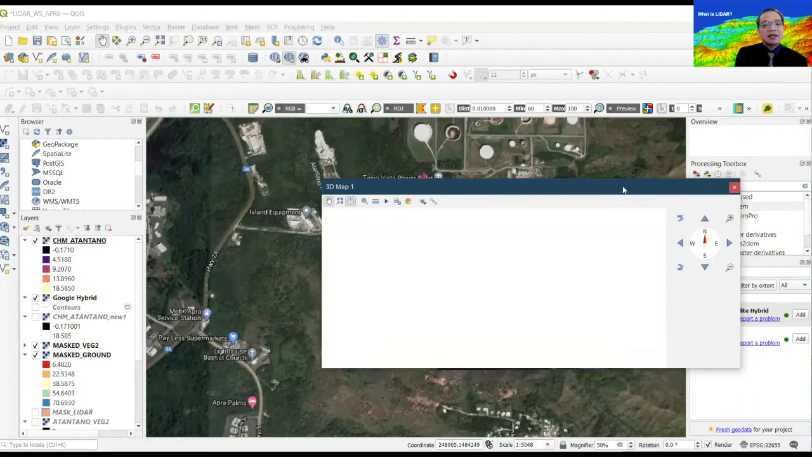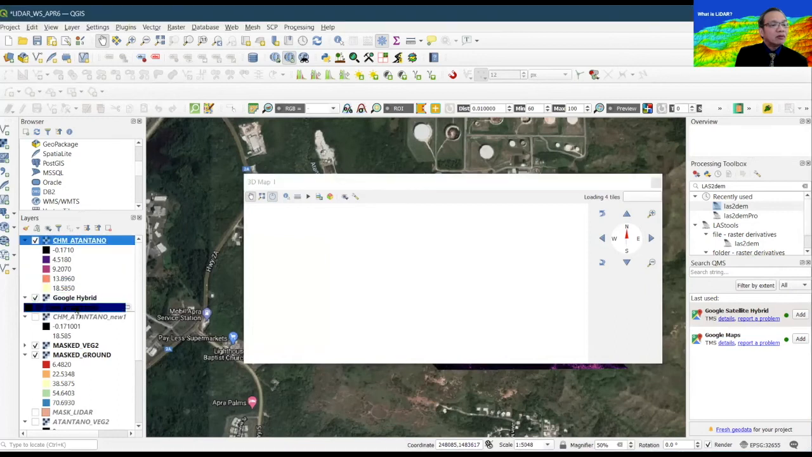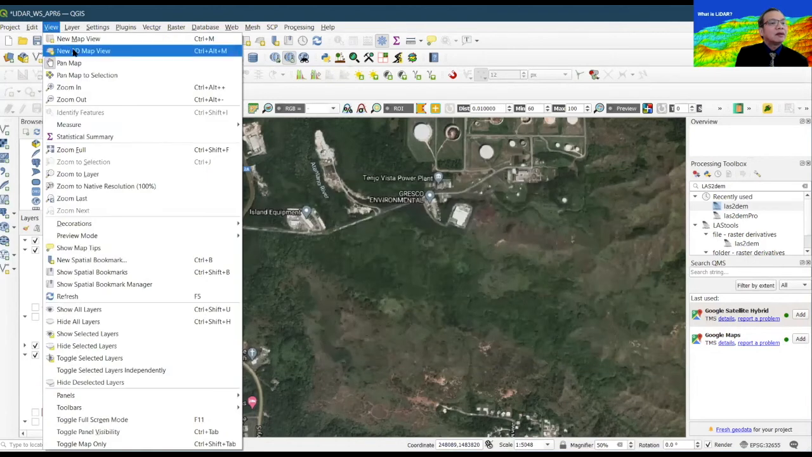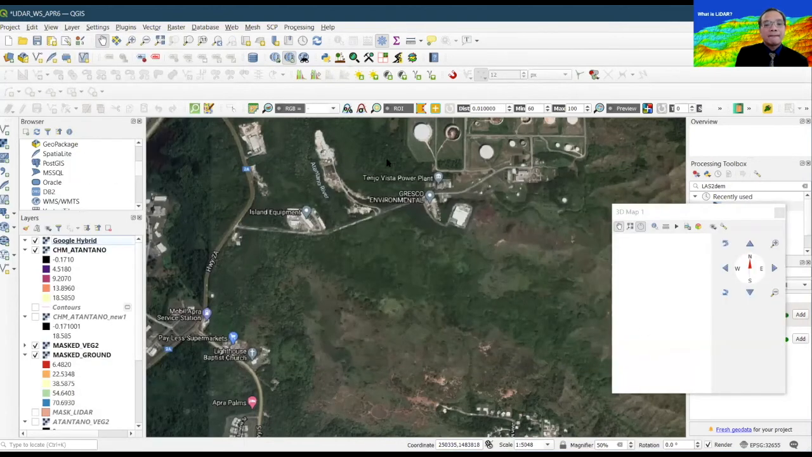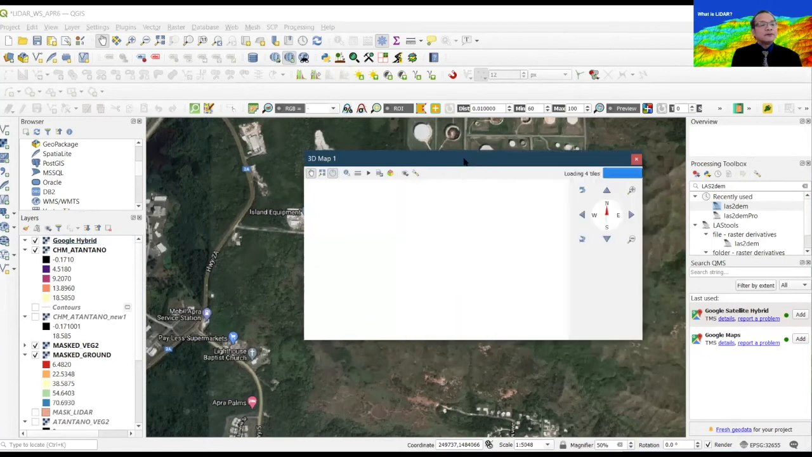Okay, it's taking time. Let me do that again. So it's loading some tiles.